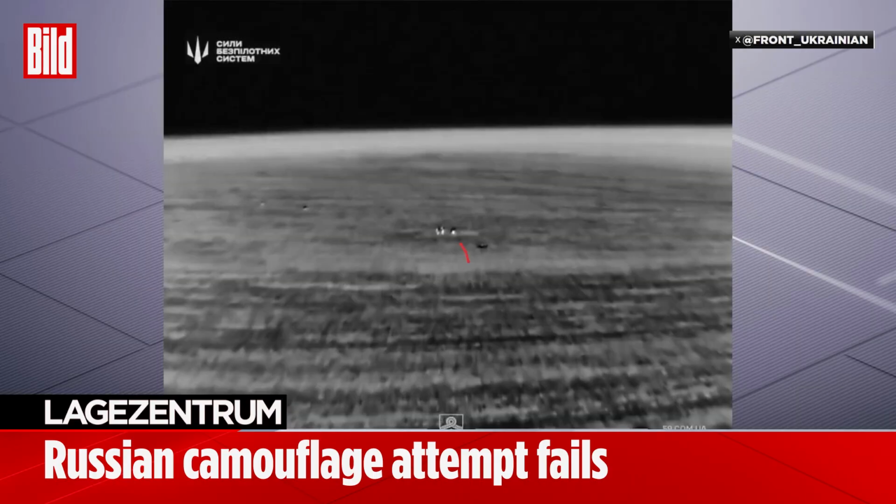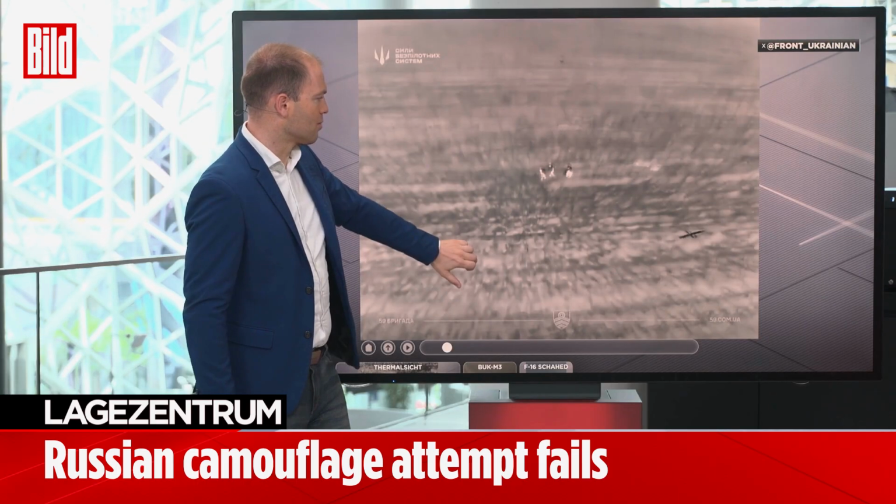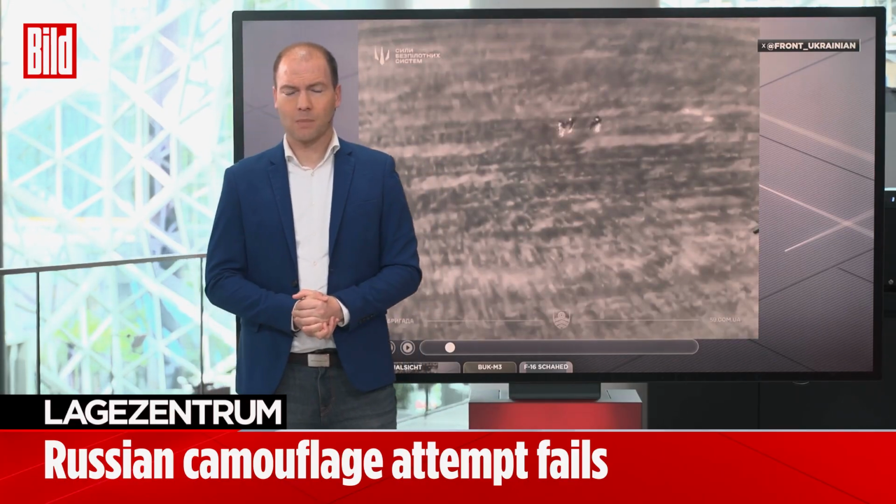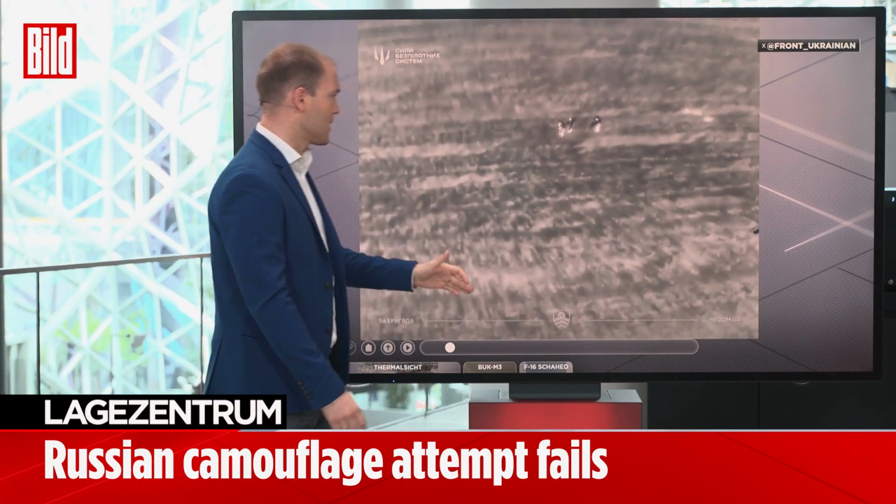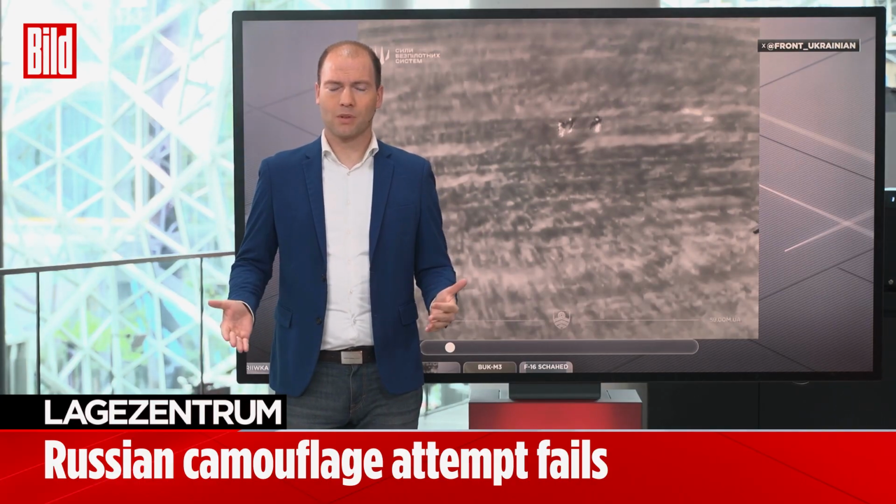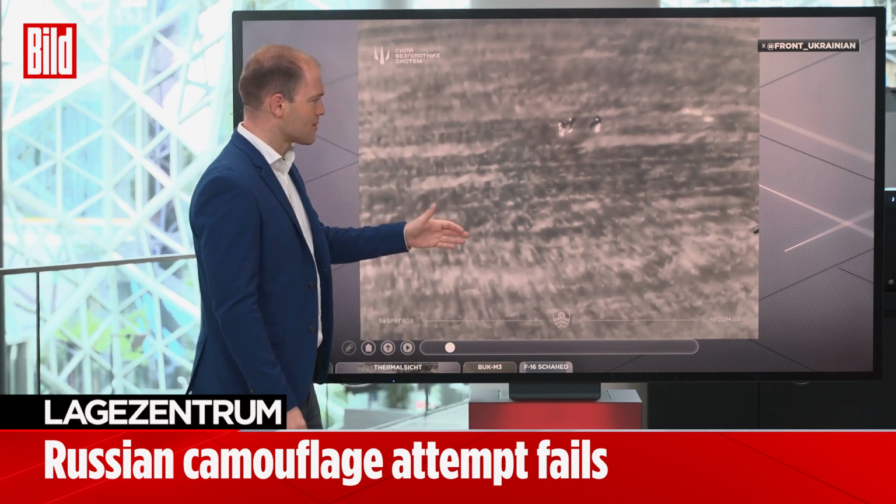So we can clearly observe here 3 Russian infantrymen moving to the left, who have now been spotted and are actively being tracked by this drone. And now it gets interesting. The Russians believe they have a way to defend against it, to make themselves invisible, so to speak, from the drone. We're in the night, and now we've got these big coats that they practically unwrap and drape over themselves, which are actually quite cool to wear. So they don't emit that heat signature like humans naturally tend to do.